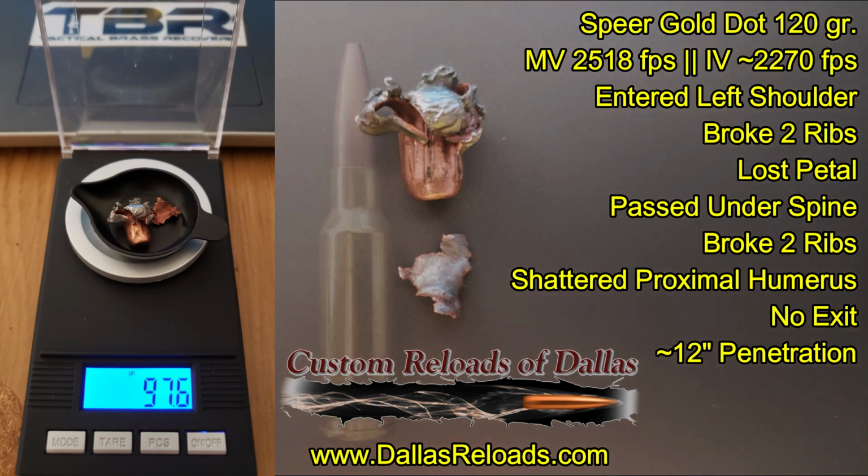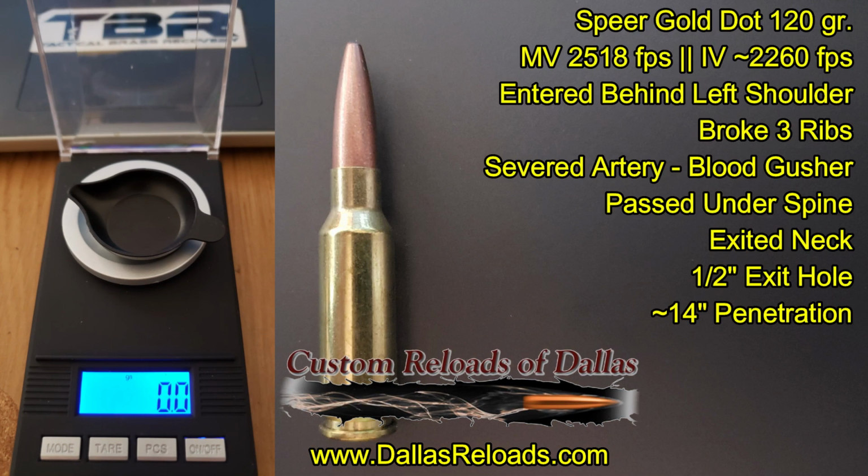And finally, there was no recovery of the second bullet that entered the body at about 2,260 feet per second, behind and low on the left shoulder, breaking 3 ribs in the process, severing a major blood vessel, which caused the major gush that you saw in the video. It exited the neck with about a half-inch hole after 14 inches of penetration.